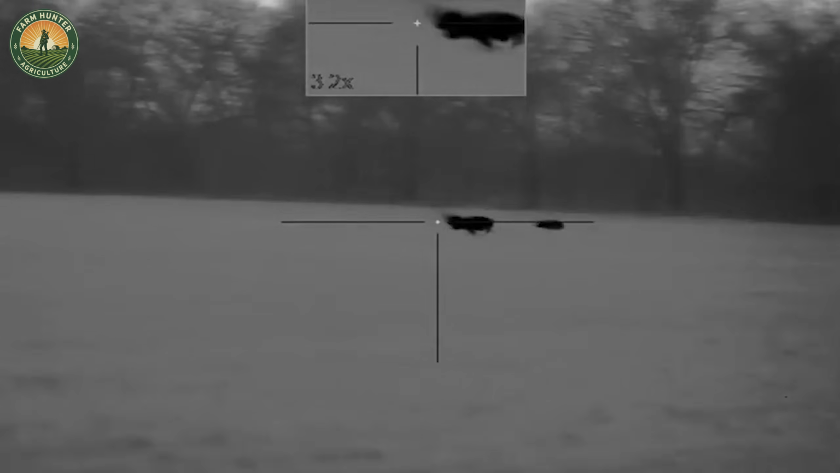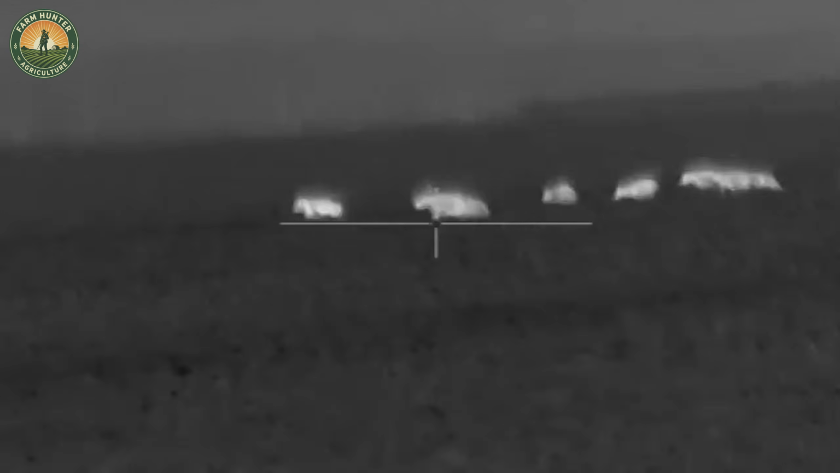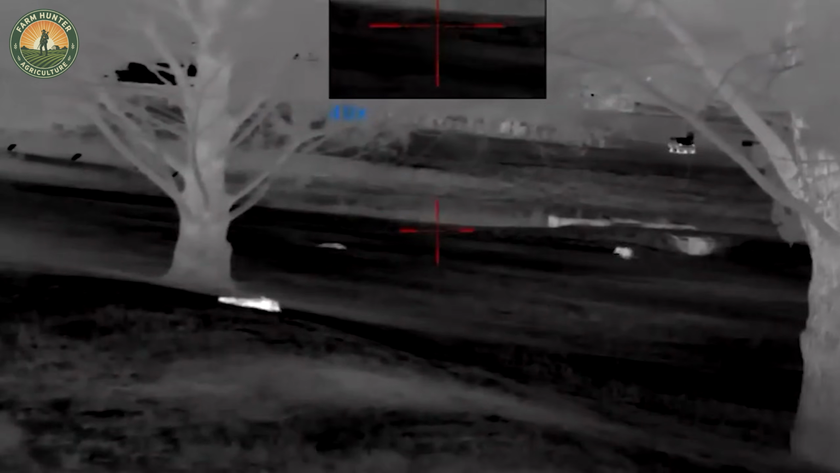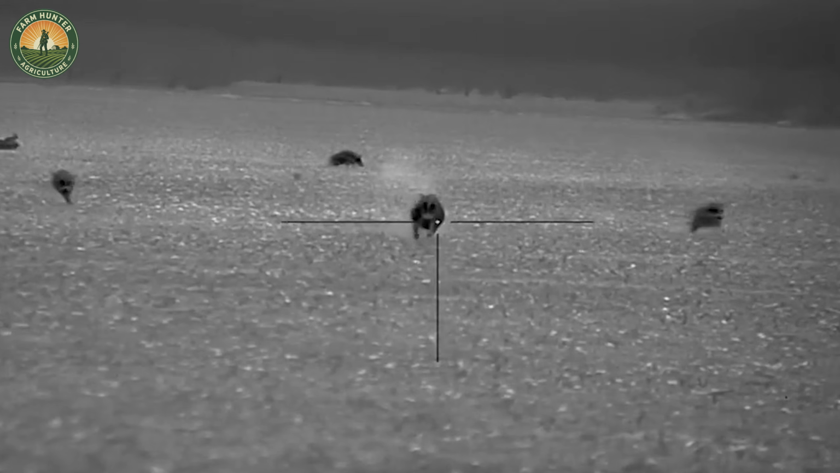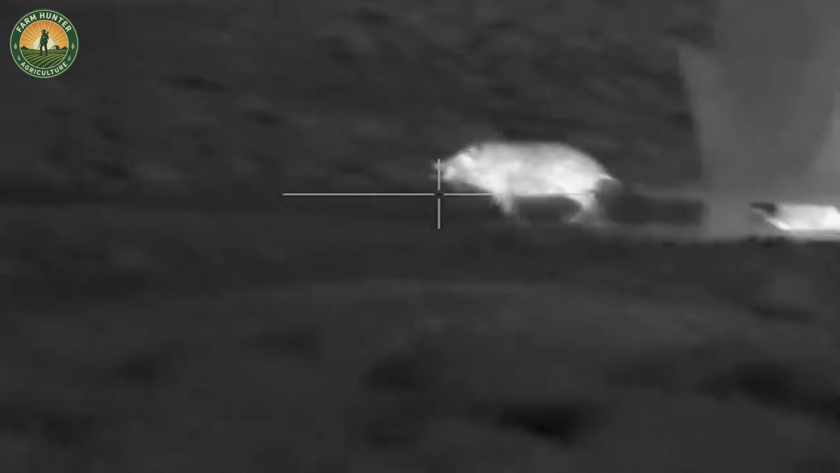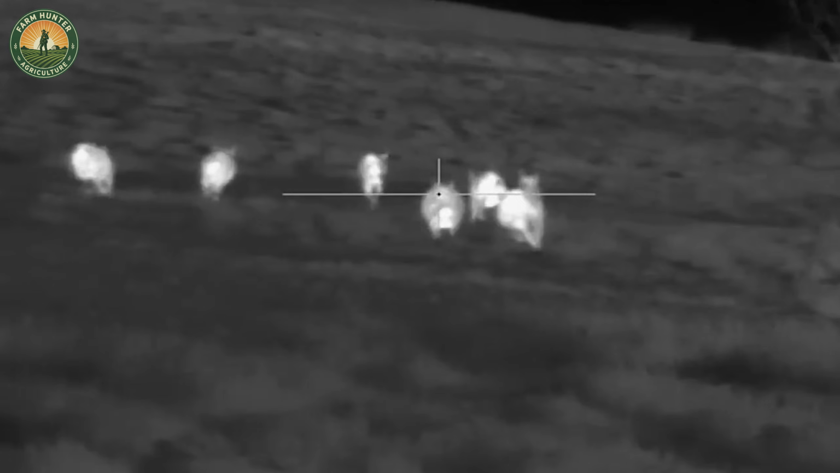Chaos erupted as the others scattered, but their chances of survival were gone. Within seconds, more shots rang out, leaving dark, motionless shapes littering the ground. A fitting end for these bold intruders daring to challenge human territory.